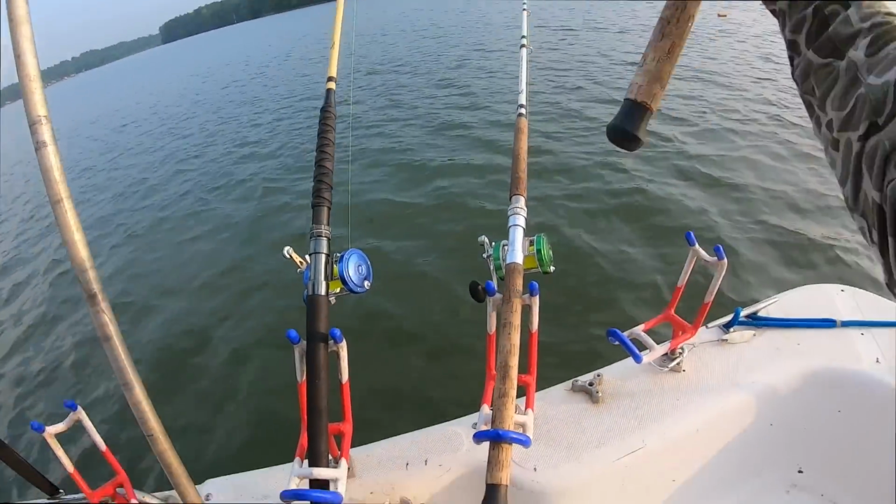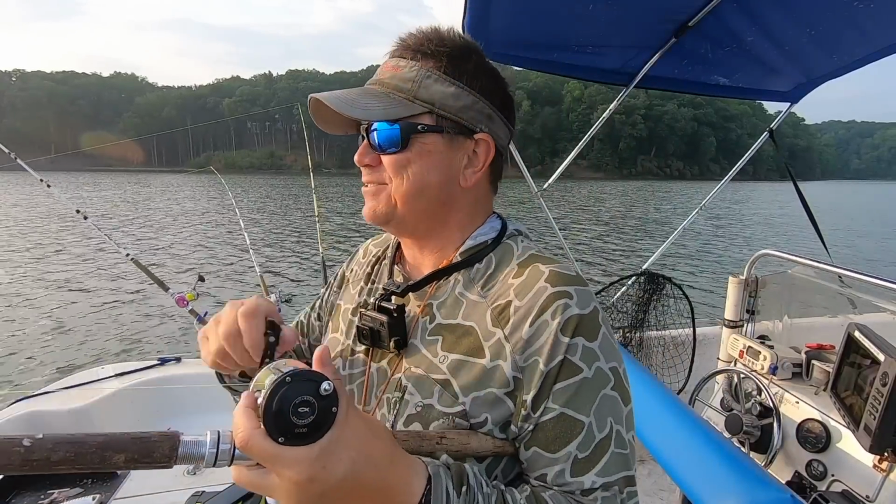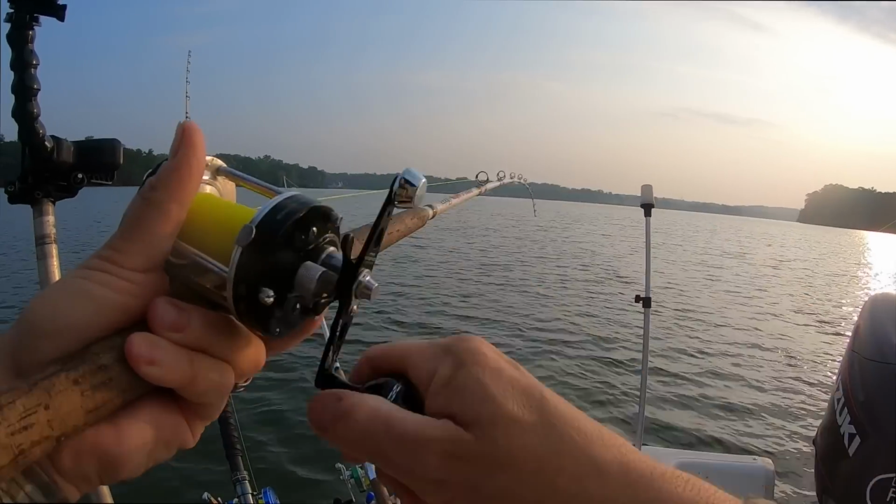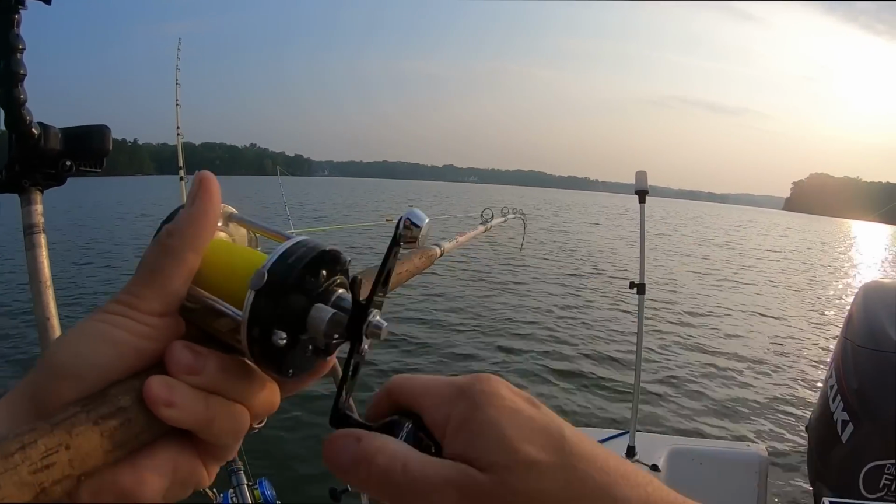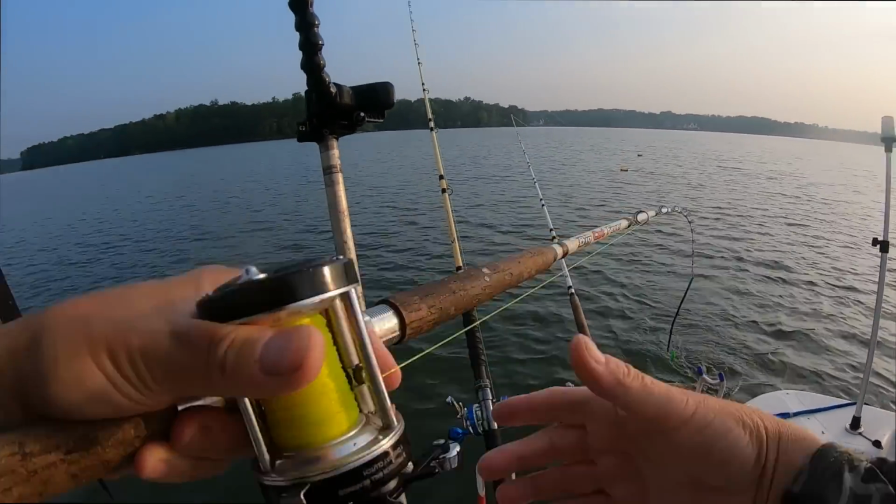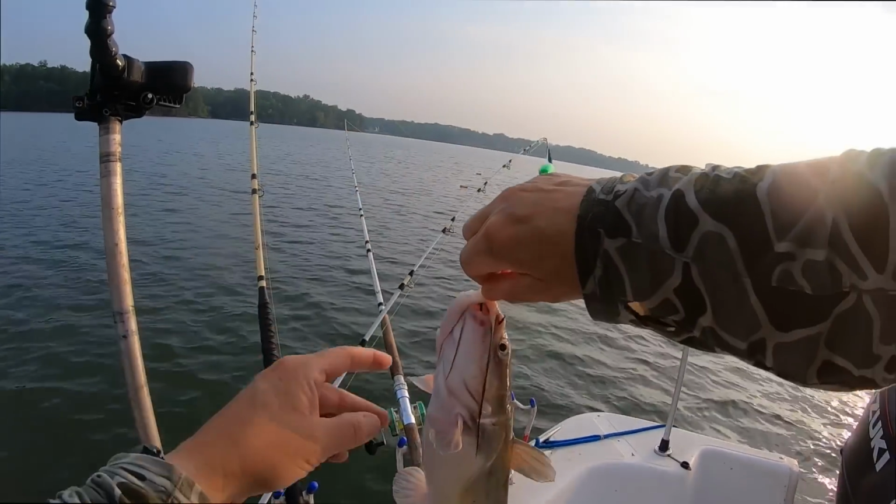All right, guys, I think we got a fish. Yep, exact same rod. That's the last one. Isn't it funny how that goes sometimes? Been about probably 15 minutes since the last one. Little head shaker. Feels like a channel cat. Feels like another channel. Yes, it is. Got my bait back this time at least.